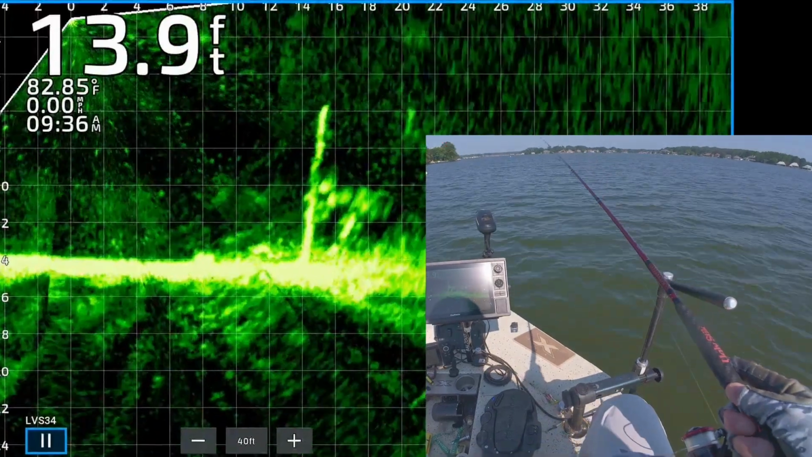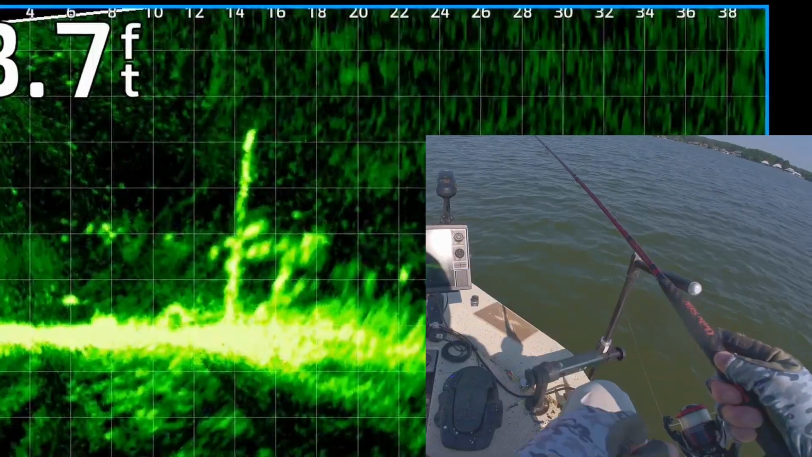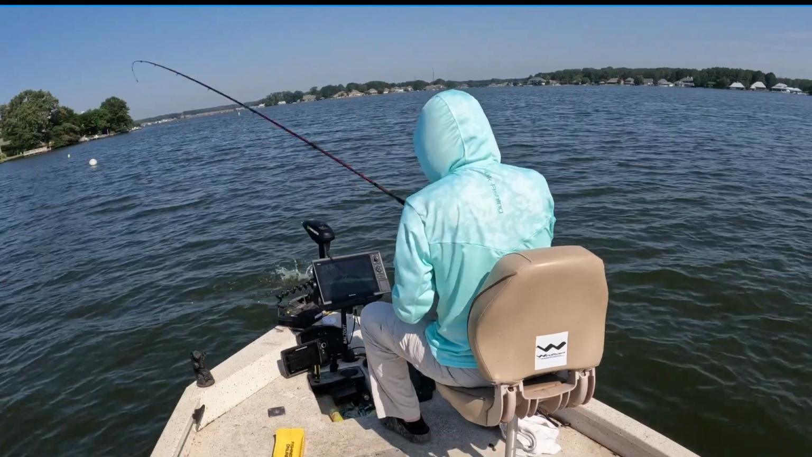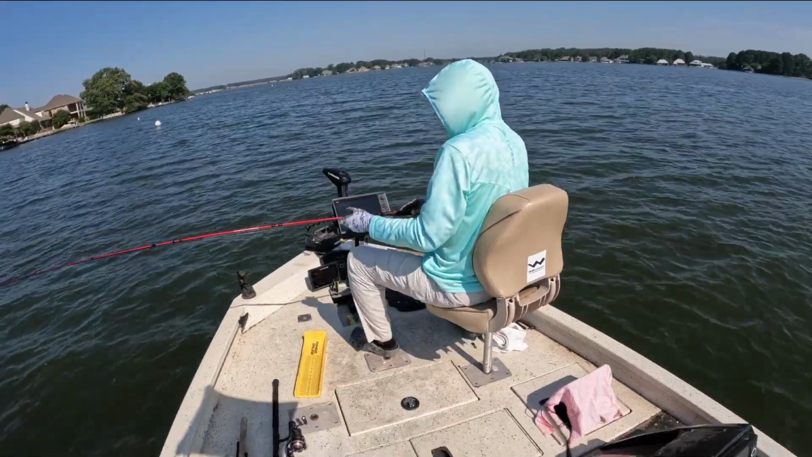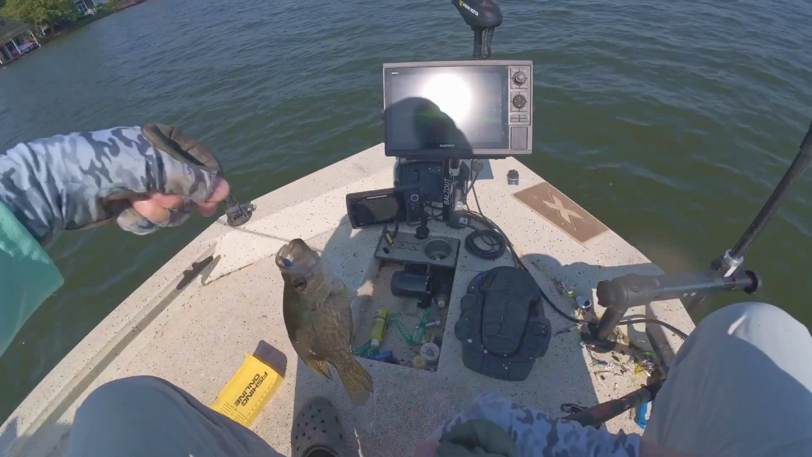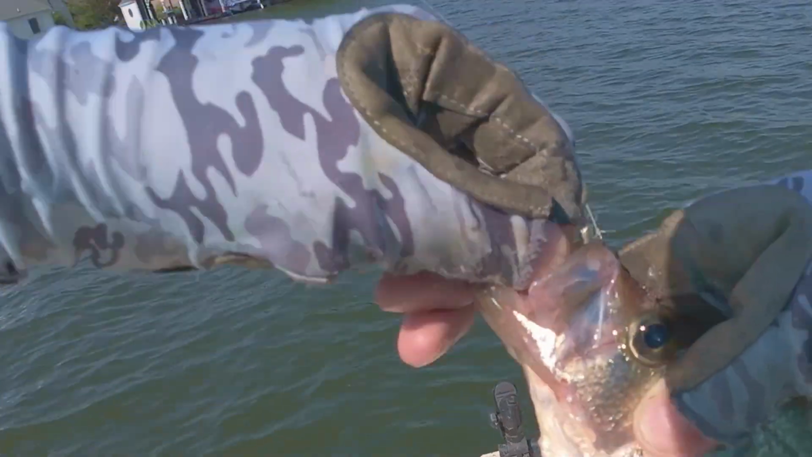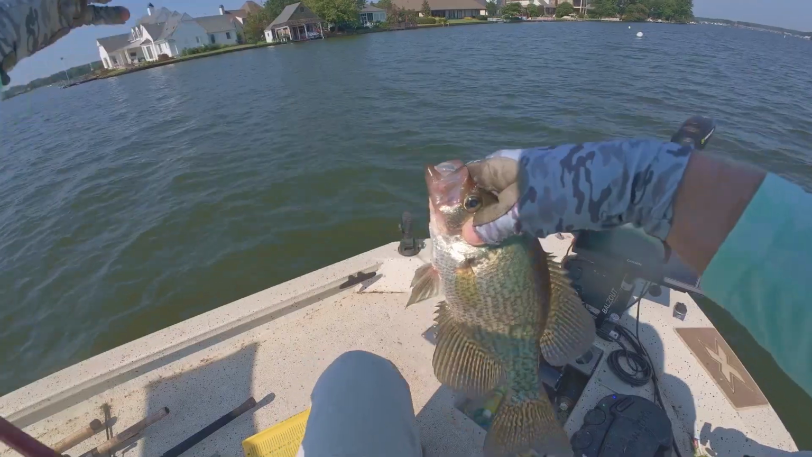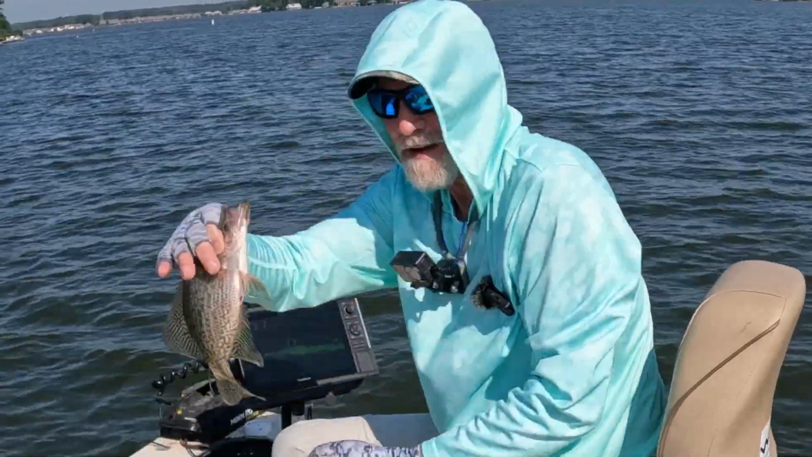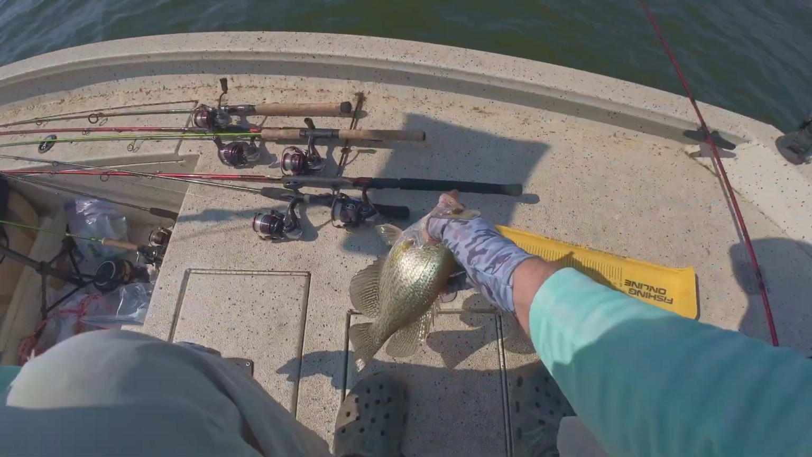There's a couple crappie hanging around. Nice school of them. Let's bring it on top of them. See if we can get one of them to bite. Oh yeah. Got that one. See him right there? My goodness. Goodness gracious. Easy, dude. Good Lord have mercy. Another 11.5. Black crappie. God, look at that iridescent. Beautiful.